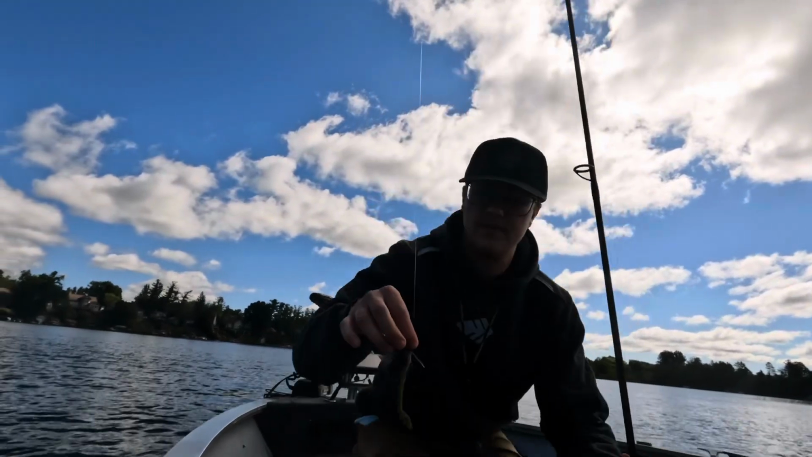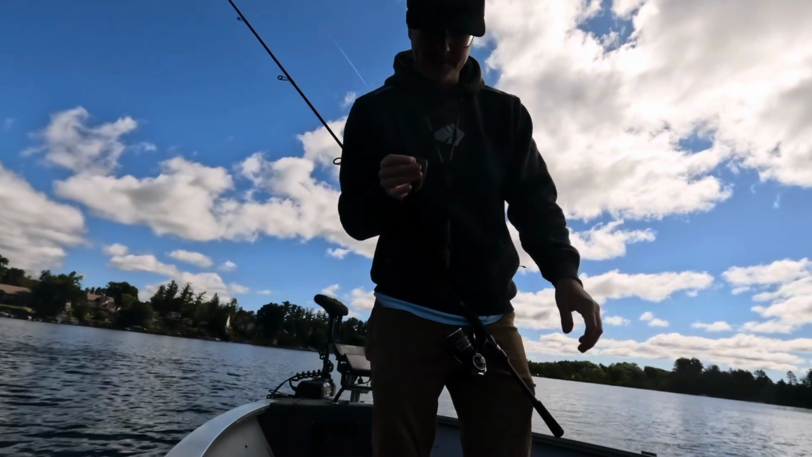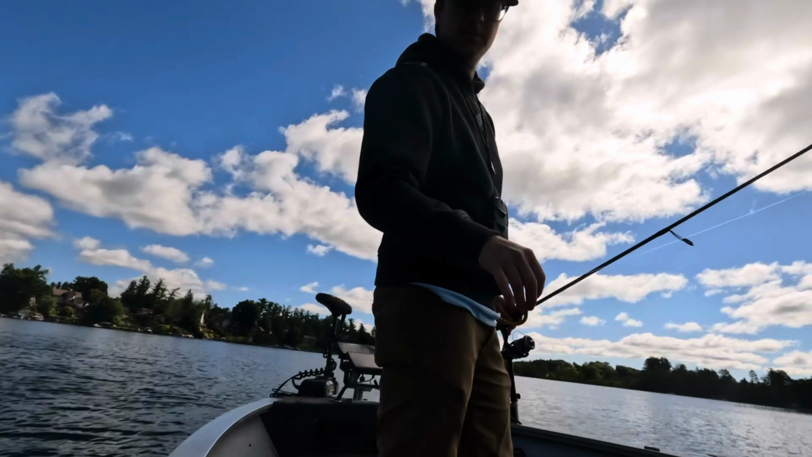Just throwing this 5-inch neko rig, like a 16th ounce weight, right on the edges of these fish. I'm seeing them on scope again, so hopefully they keep biting.